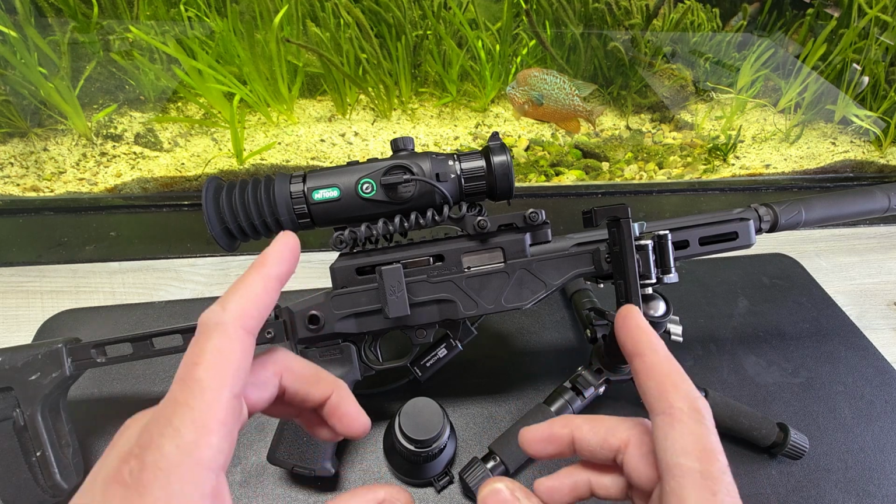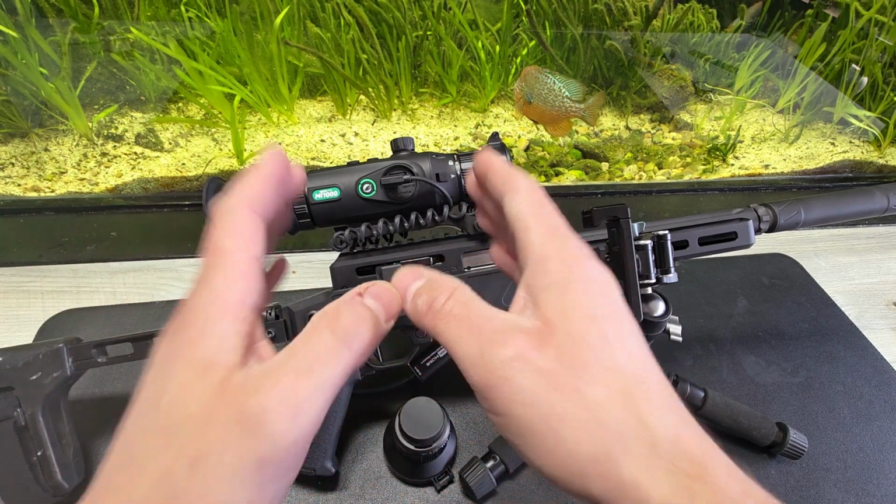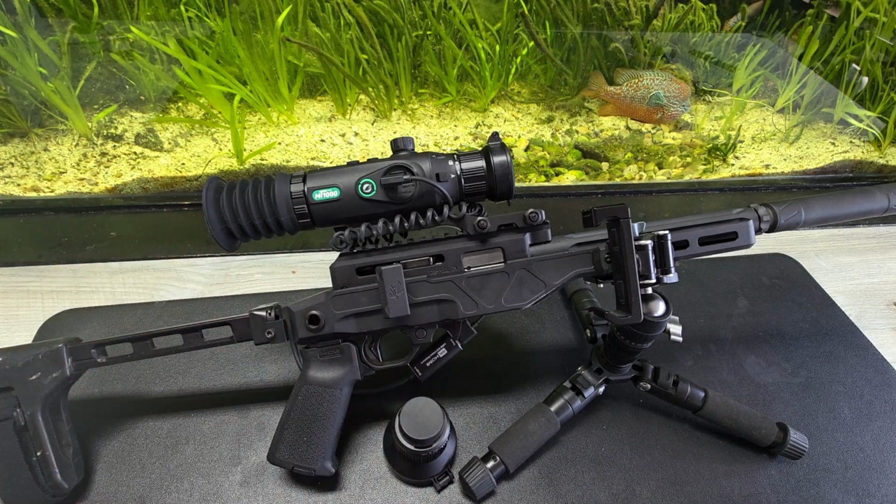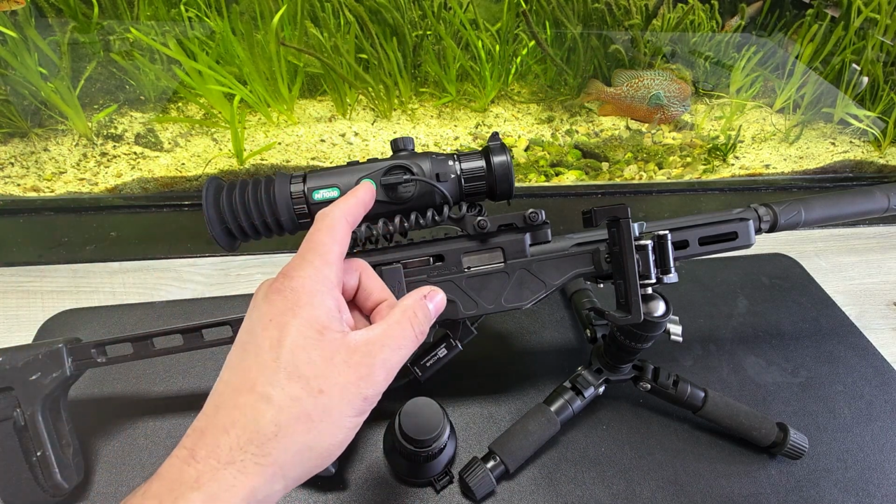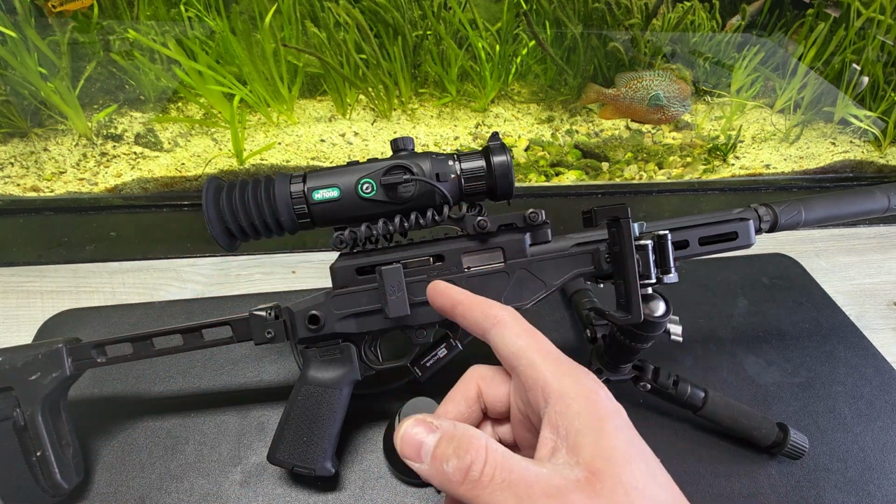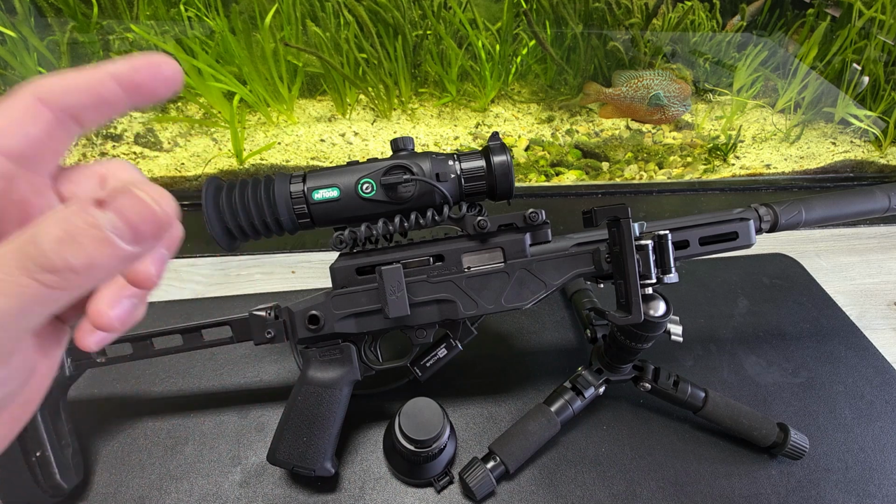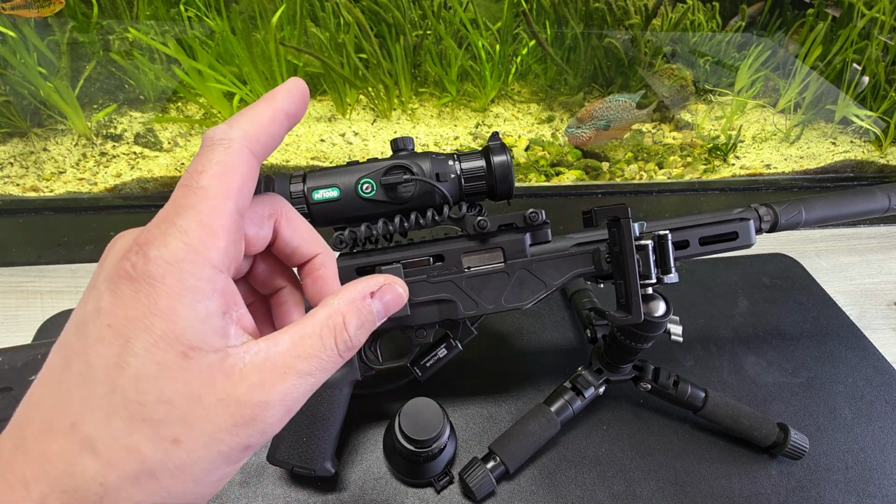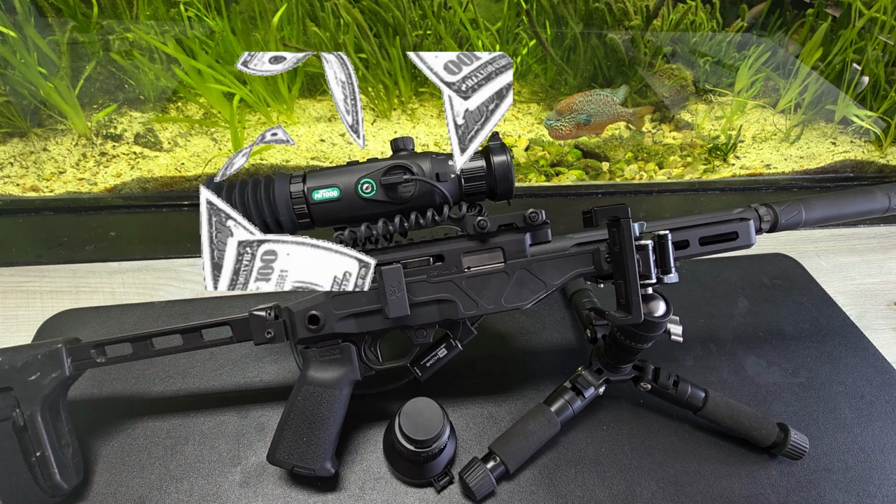As you can see in the previous clip where I showed this 640 sensor against a competitor's 640 sensor, this was more crisp and vivid on camera and looking through the optic. And this optic is a heck of a lot cheaper.